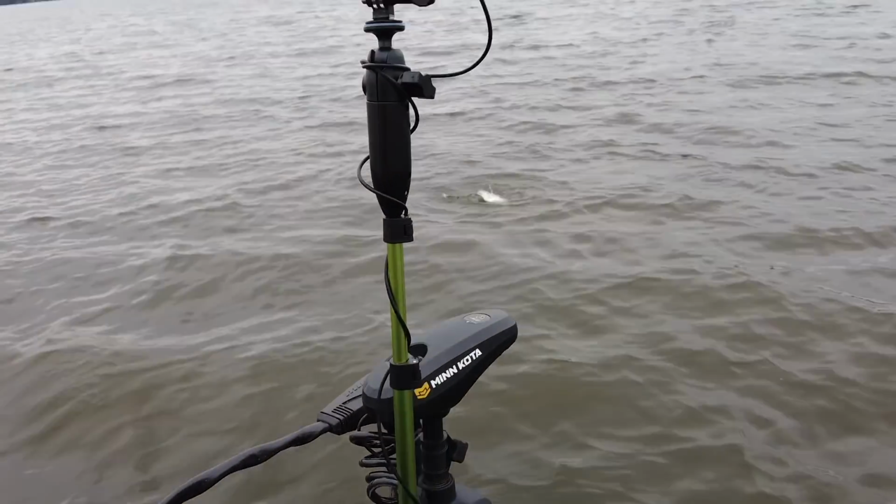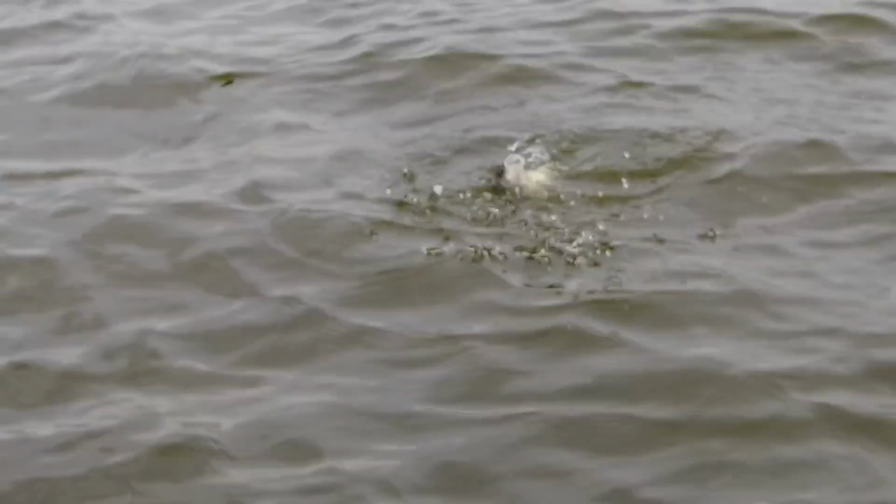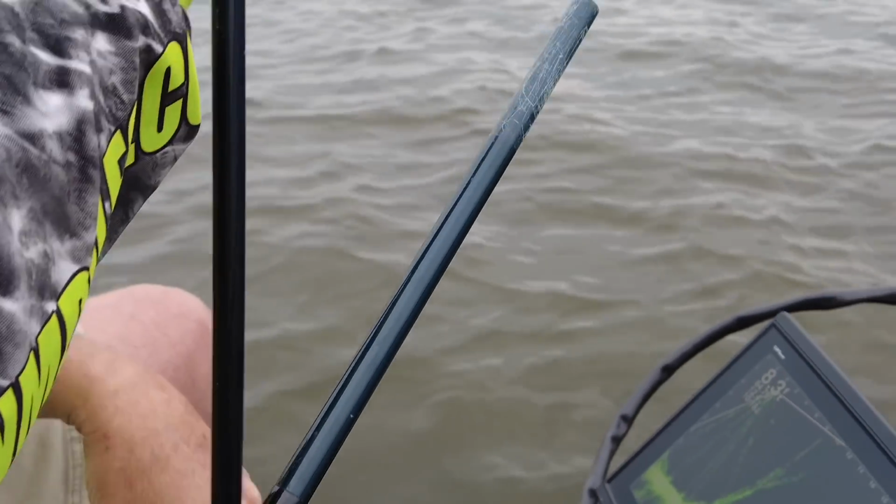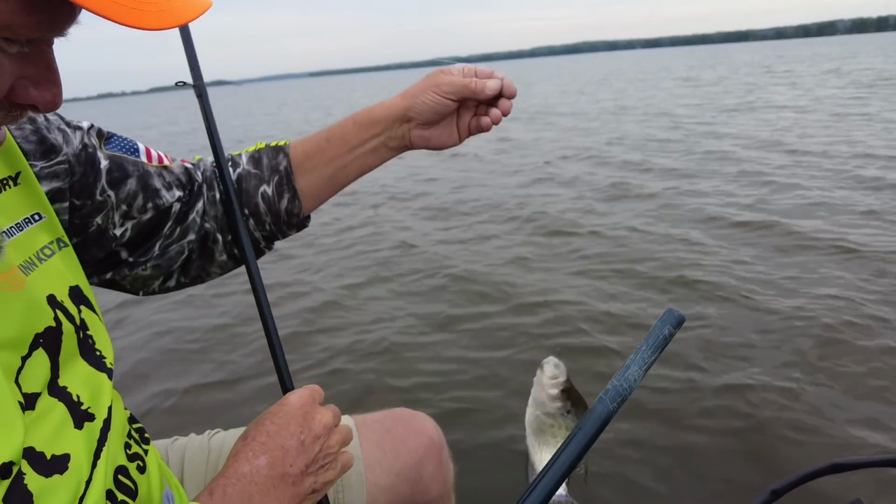Right on the stump. There's two of them. That one on the boat. Oh, one of them got it. There he is. Here he comes. Breaking that pole apart to get him in. Yeah. Look at that. Nice.